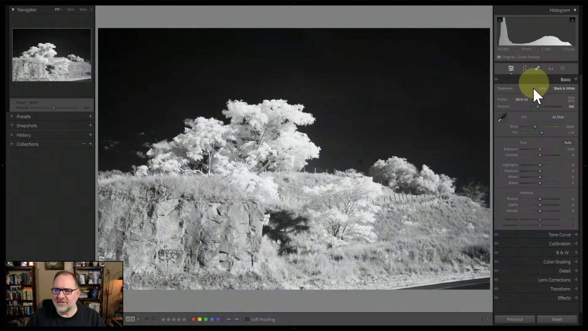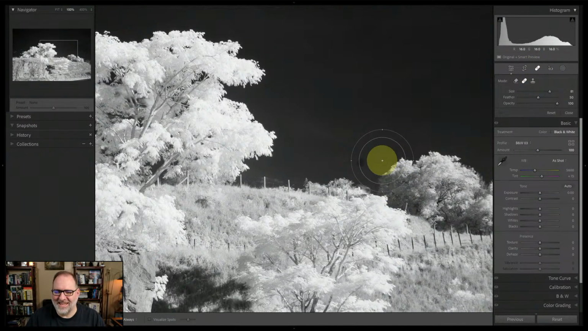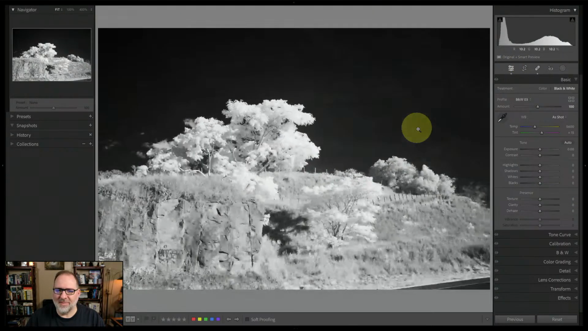So we can see here there's a bit of a dust spot here, so I'll take care of that so that doesn't annoy me. Because I end up with dust spots all the time, so this is not a knock against you, Charles. This happens to the best of us. So we'll get rid of that little thing, make that go away.